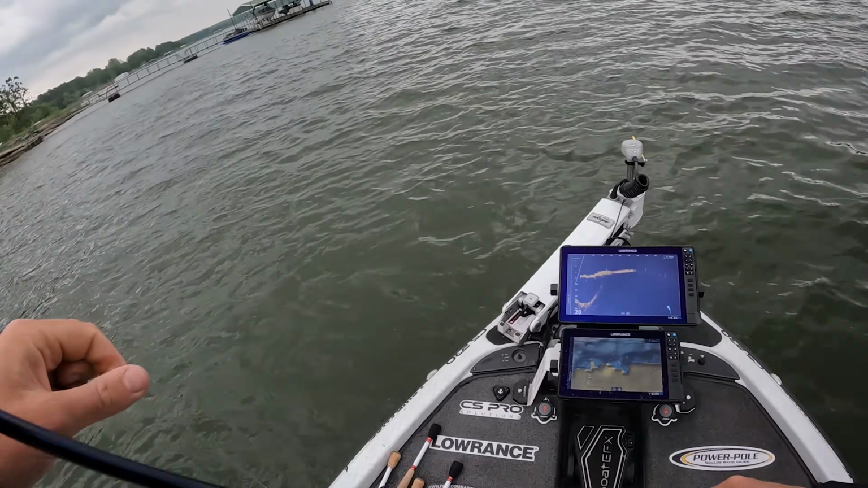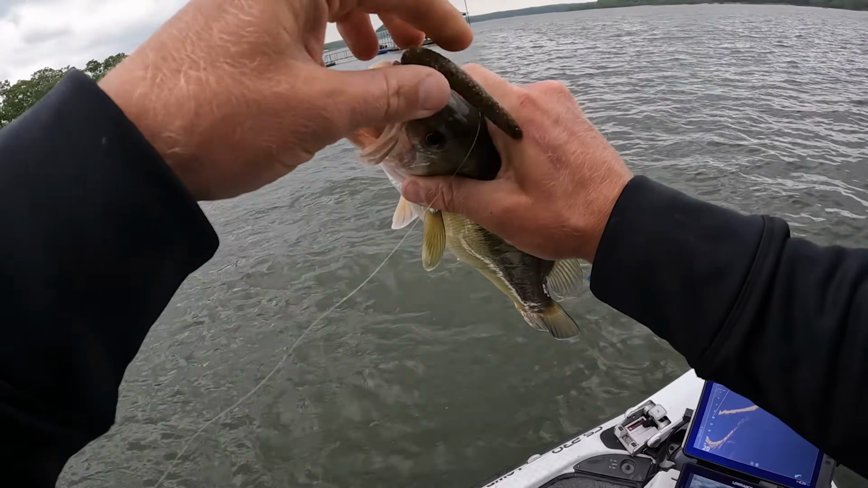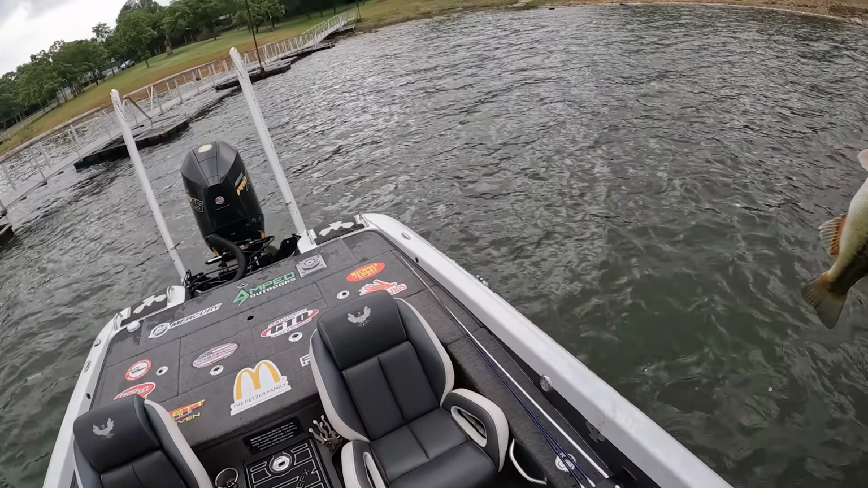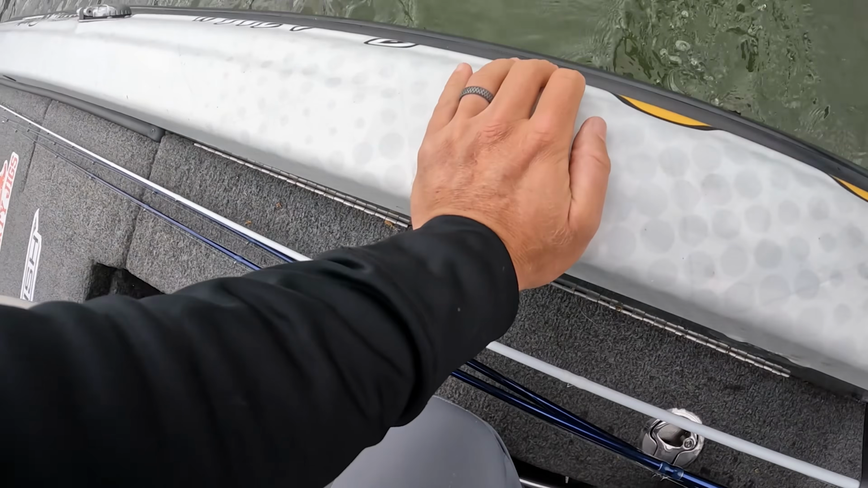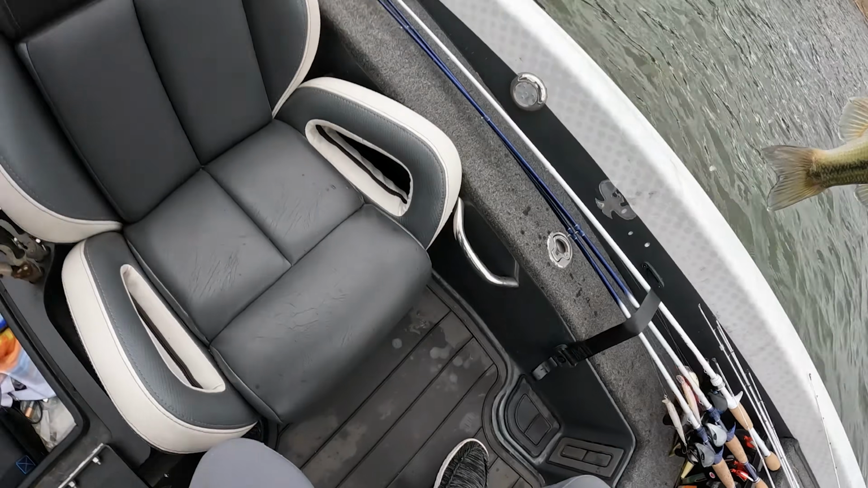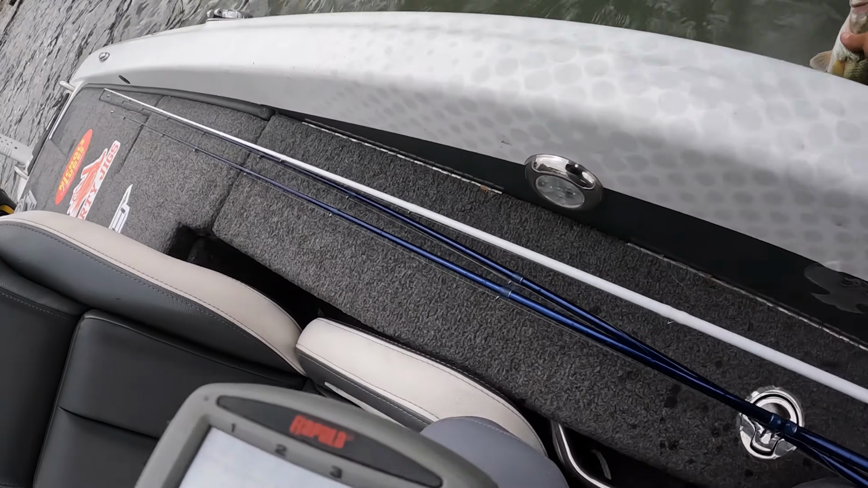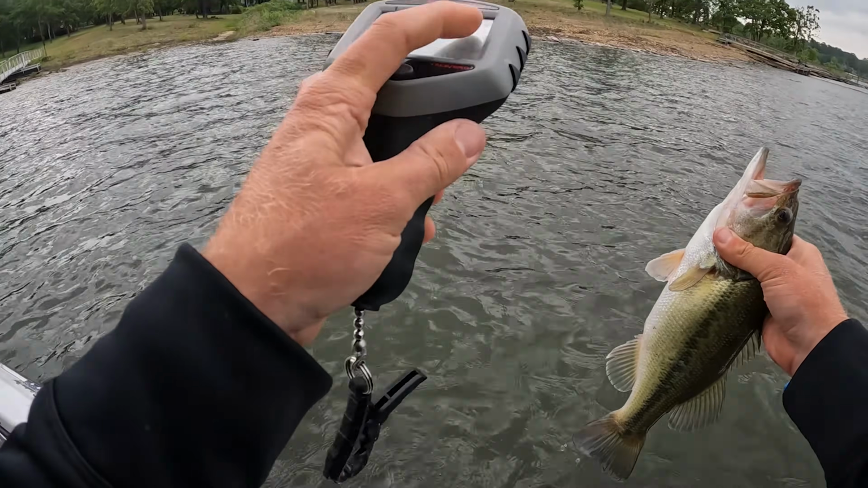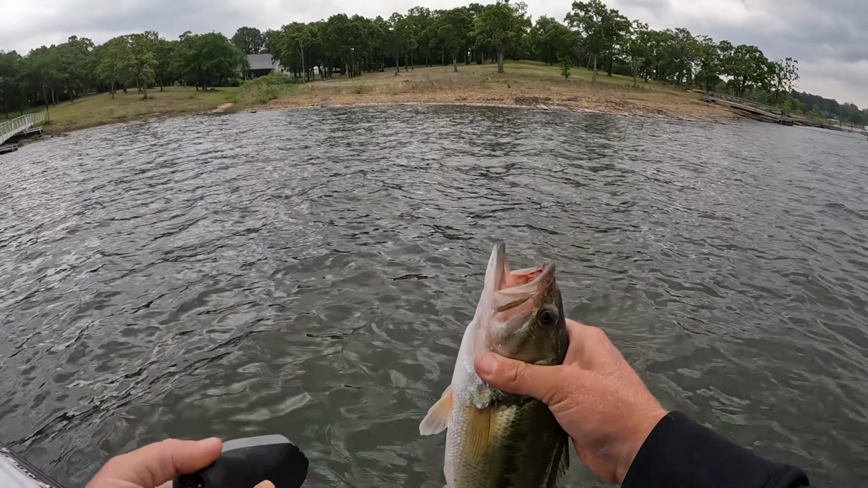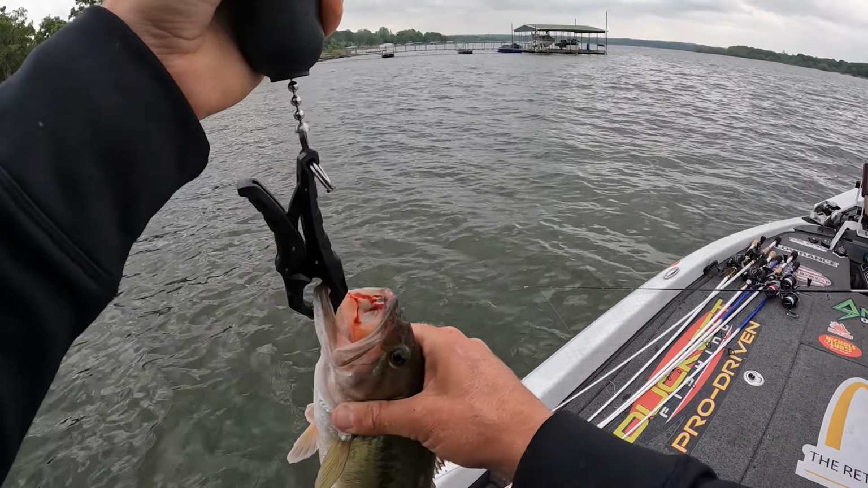Guys, I think we just figured out what we need to do in the derby. It's a whole different area, guys. I just ran like 2 or 3 miles out from where I was. This fish is pooping. I want to weigh him though to see if he's 1.5 pounds. I think he is. A whole different area of the lake. I'm almost just as excited about this one as I was that almost 7 pounder, because this shows me that I can run around.